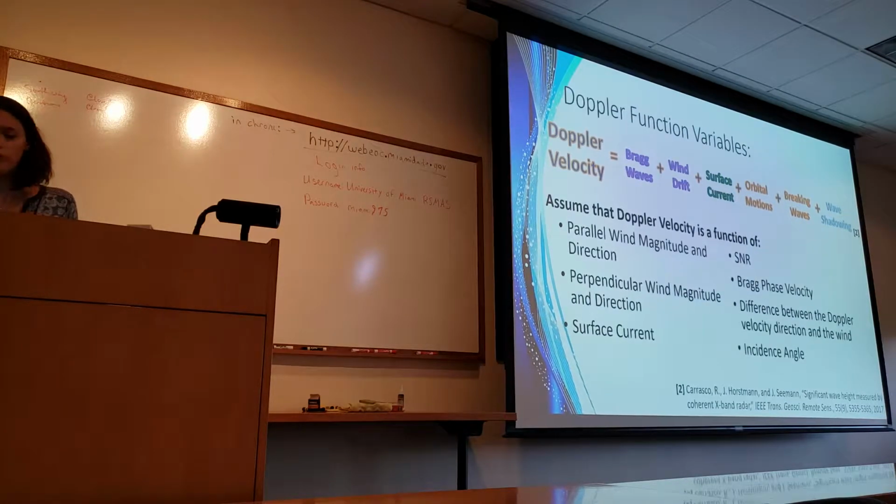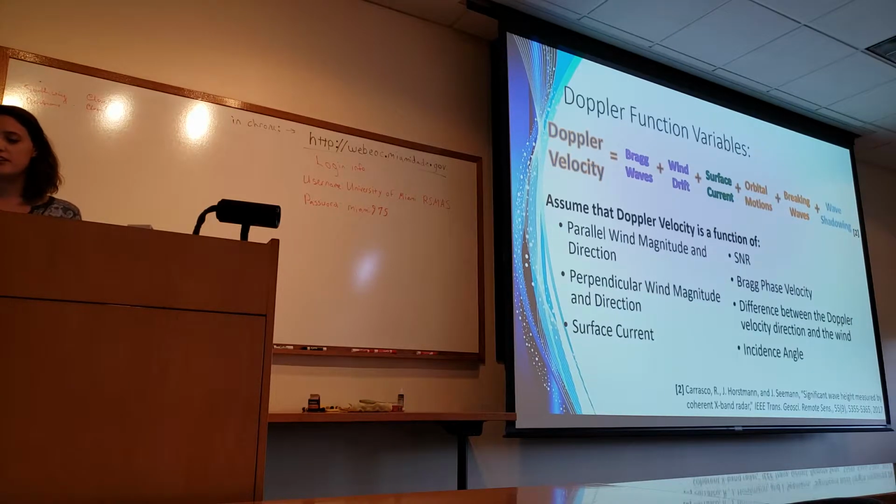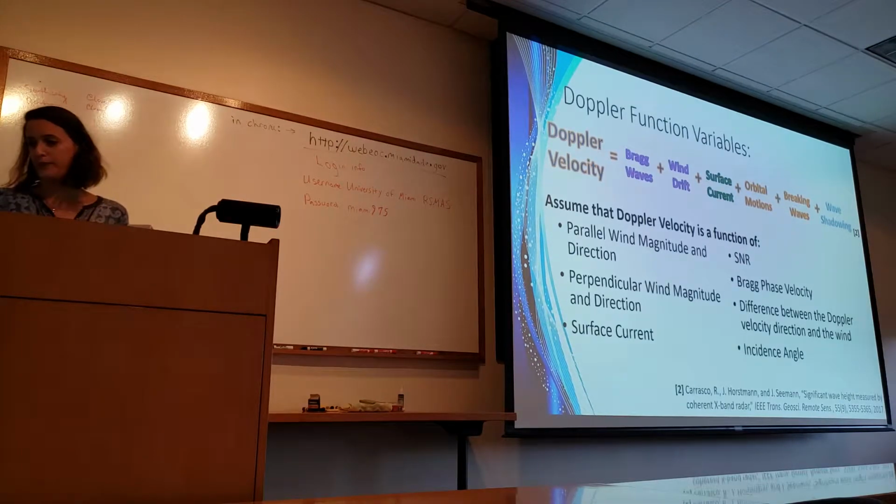Now, according to Carrasco 2017, the Doppler velocity is made up of these contributions. So it's the speed of the Bragg waves, the wind drift, the surface current, the orbital motions, wave breaking, and wave shadowing.